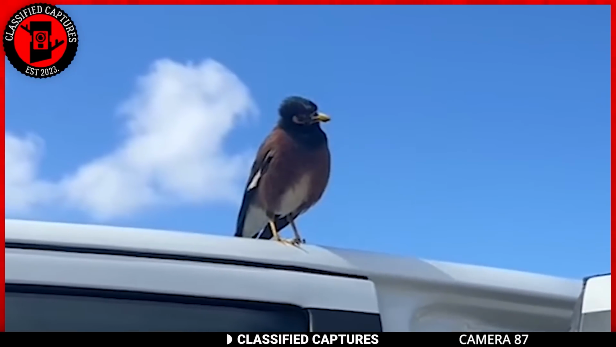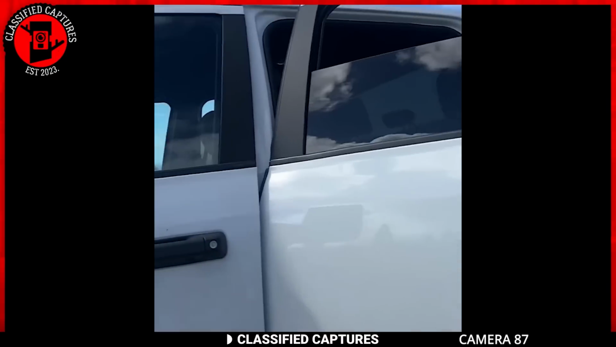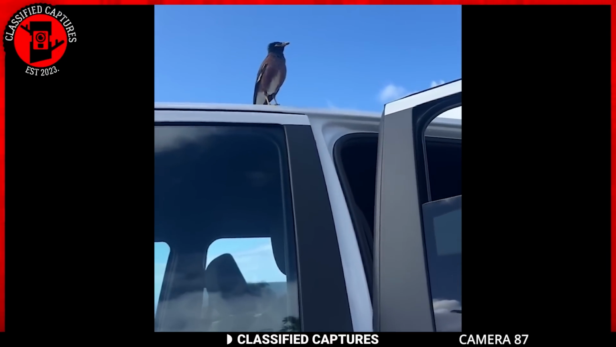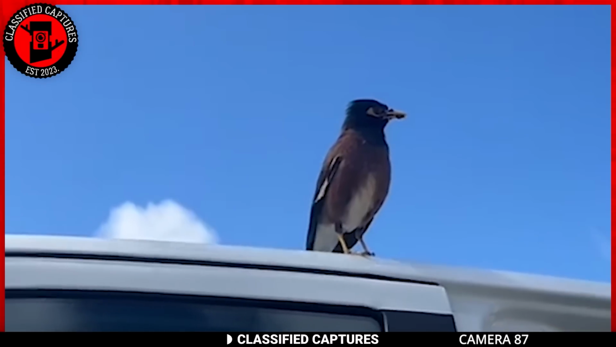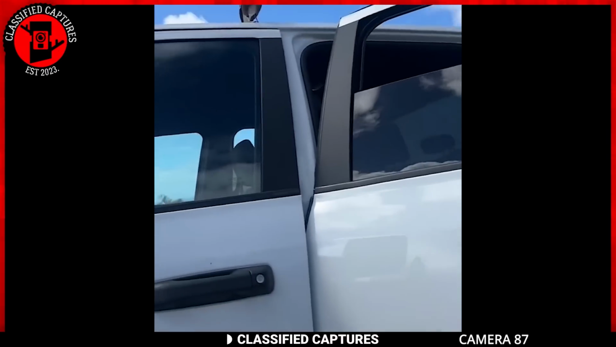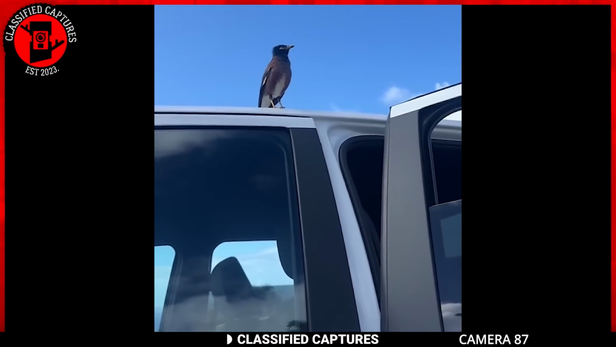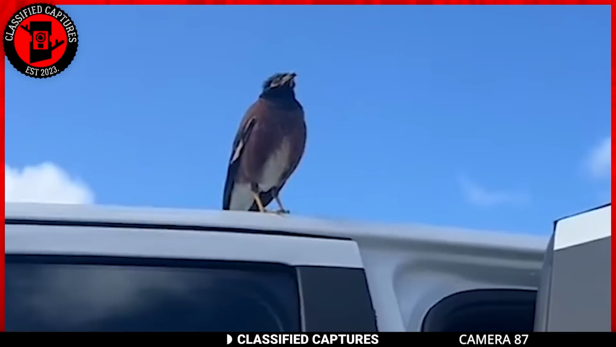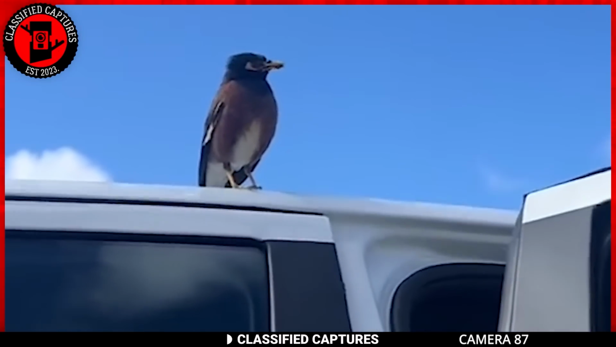It turns out there are other birds besides parrots that can learn to mimic human speech, and one of them is the mynah bird. Mynah birds are known for their abilities to learn and replicate sounds they hear frequently, including human speech. They're quite the chatterboxes and can be trained to speak just like parrots. So while it might seem strange and even a little creepy to find a talking bird on your car, it's just nature being fascinating. The next time you hear a bird talking, don't jump to conclusions about spy birds. Just appreciate the wonders of the animal kingdom.